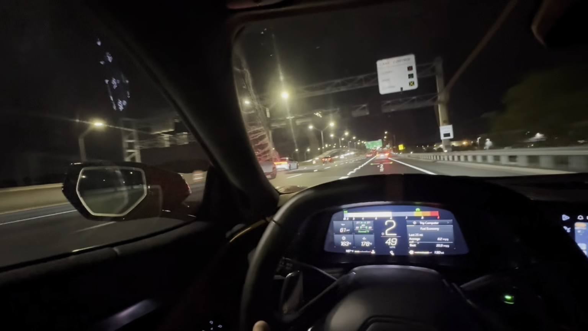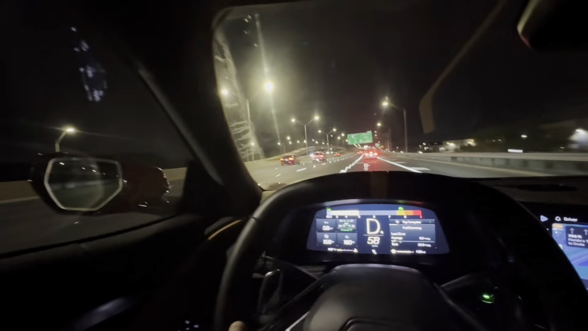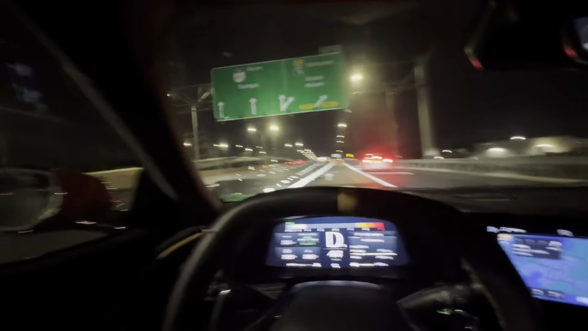Is that a Hellcat? It was something. I don't know what car that is. It's like a Charger, Hellcat. I don't know the difference between those. All I know is, if bro try to race me, I dust him.